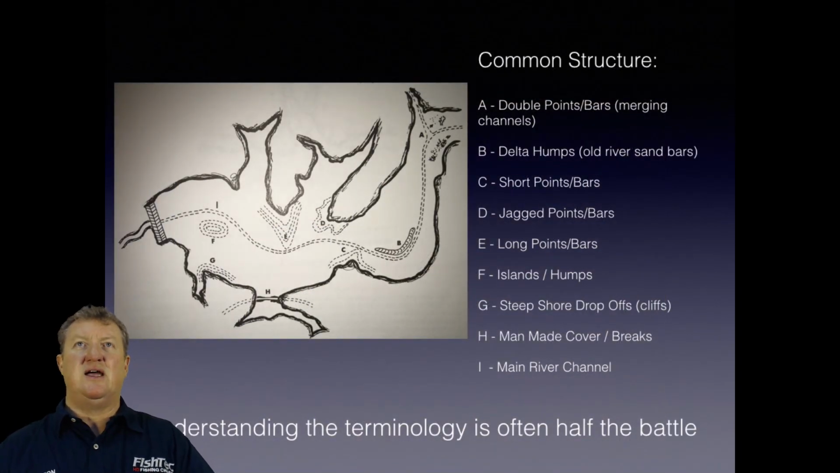Okay, B's Delta humps. I'm not going to spend too much time on that, so I'll just touch a little bit on that, and then I think we're going to do C, D, and E. We're going to do short points or bars, jagged points and bars, and long points and bars. We'll do that as one show, and we'll do that in March, second week of March, Tuesday, 7 o'clock. If you guys don't like this time slot of 7 o'clock, please let me know, and we'll change it back to 7:30.